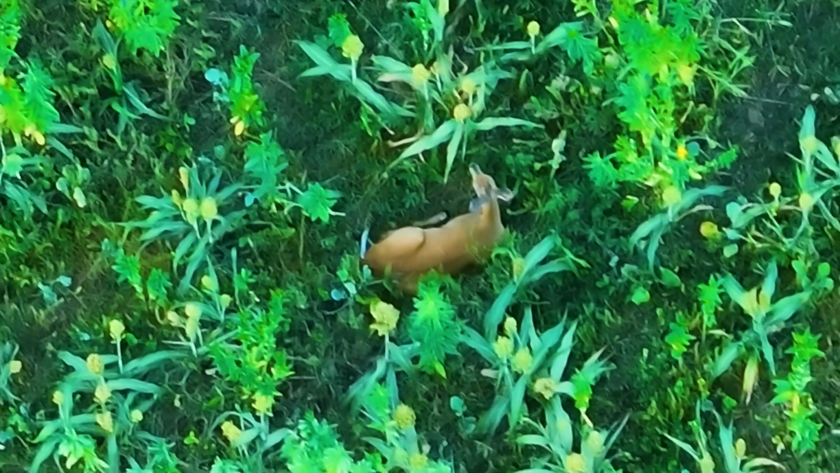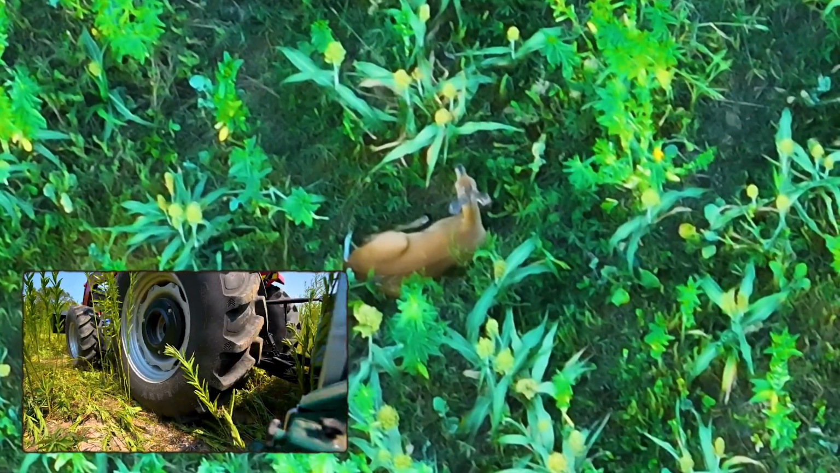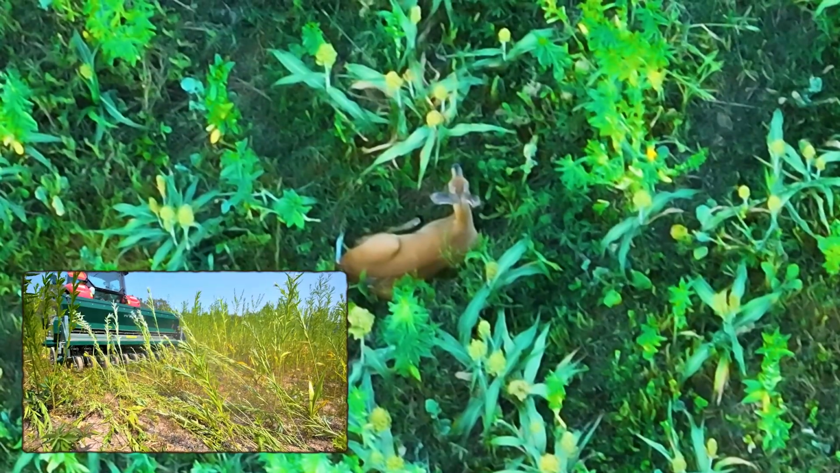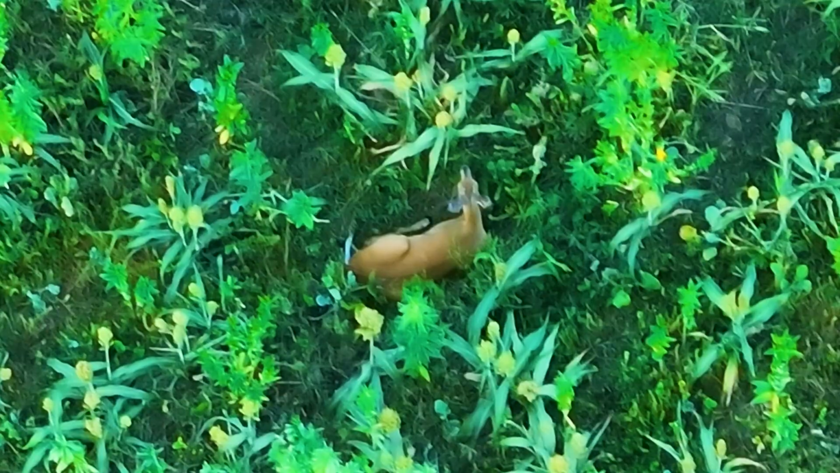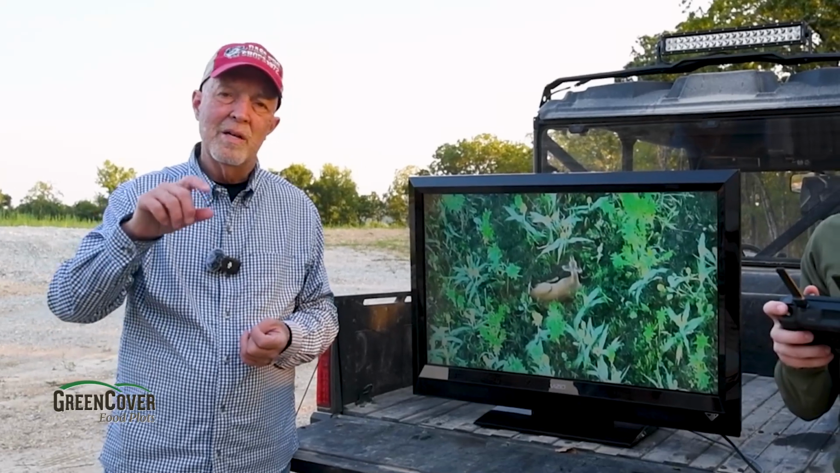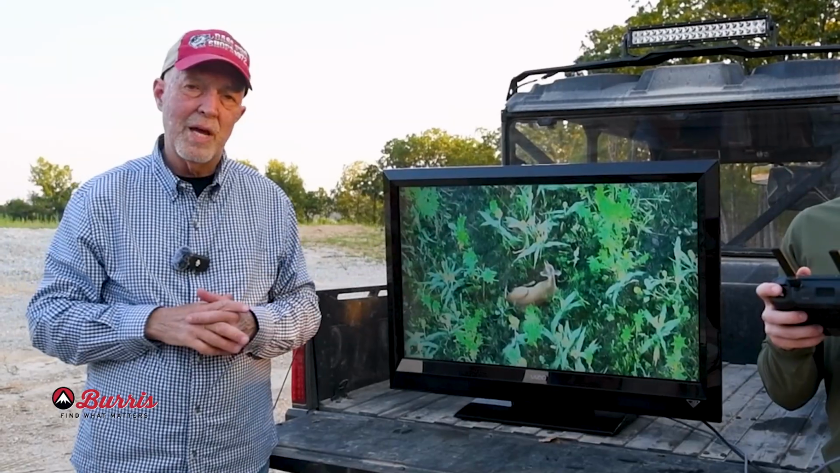So when you've got food and cover in the same plot, now we're drilled through that, removing a bunch of that cover for the fall crop, but there's still going to be some stuff standing, milo stems and whatnot, that provide some cover. We find that deer are much more active during daylight hours when there's cover out there versus a pool table of that old standard wheat field that's this tall, clean as a pool table.